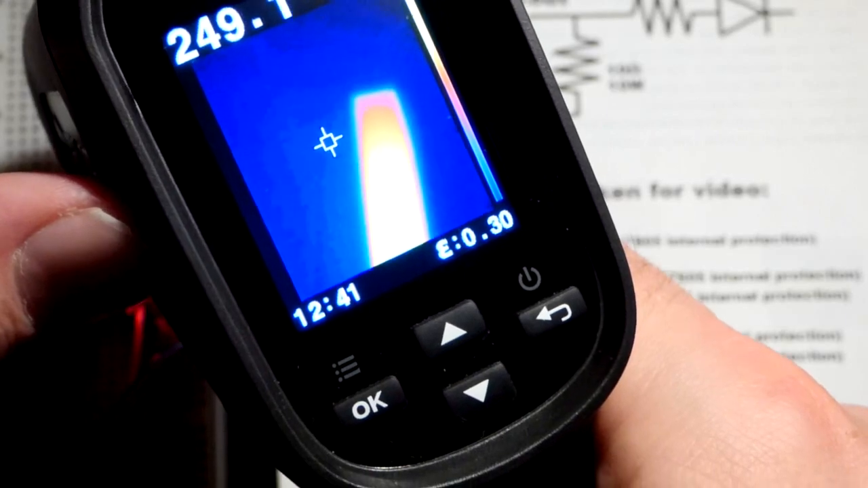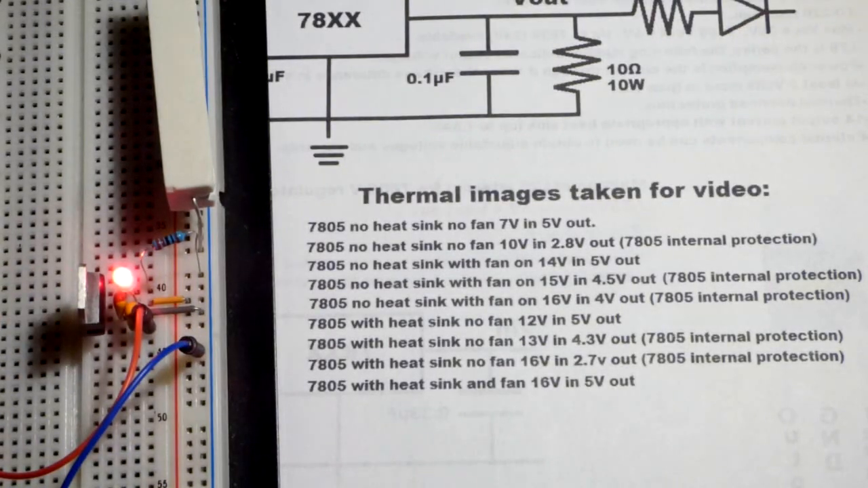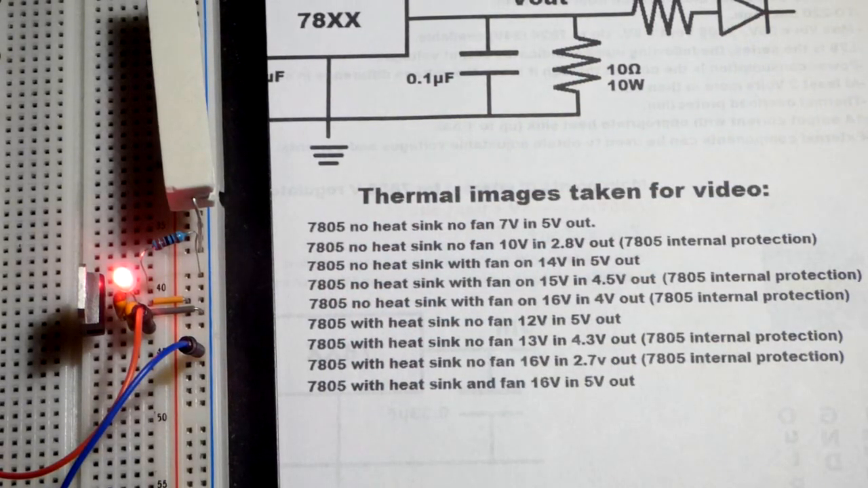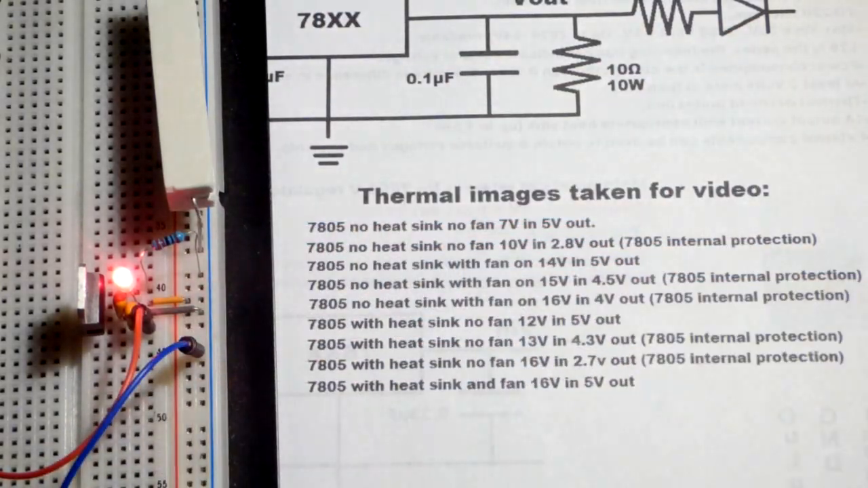resistor. It's going to take a little while, but it has less voltage across it because the linear voltage regulator is getting to the point where it's going to overheat, and so it's lowering the current to help keep itself cool. So that's dropping the voltage for the resistor and the LED, but the LED still has plenty to be bright.